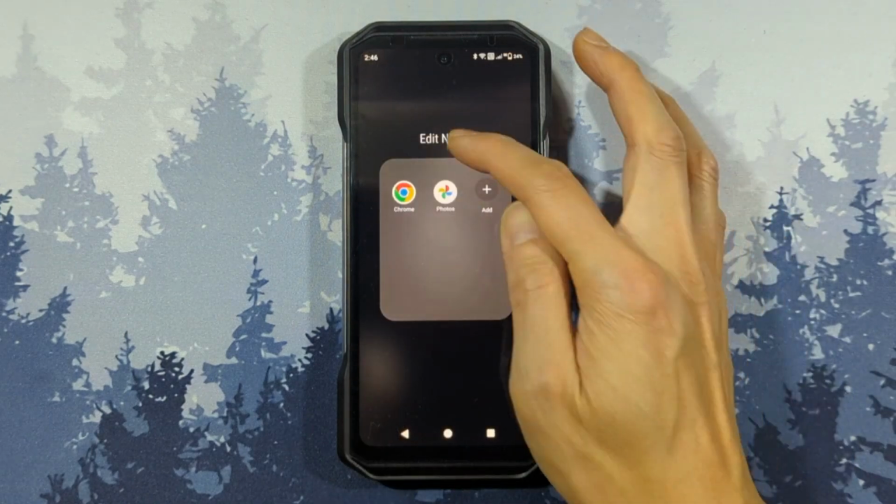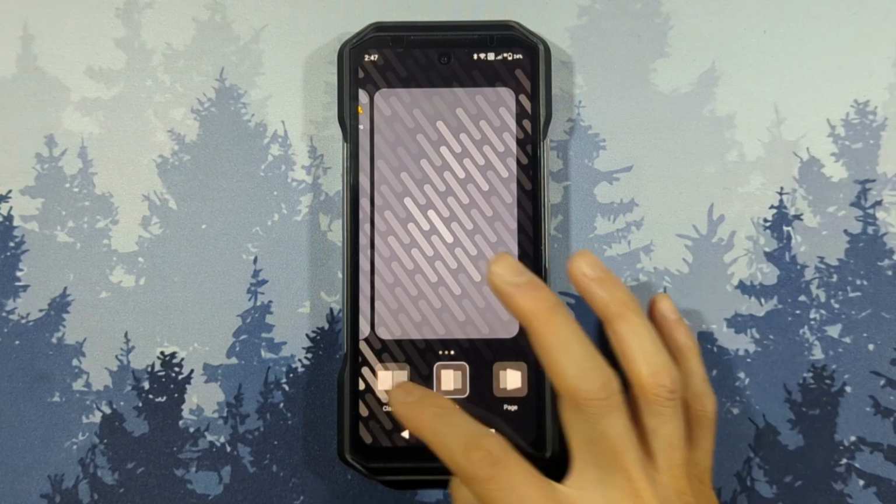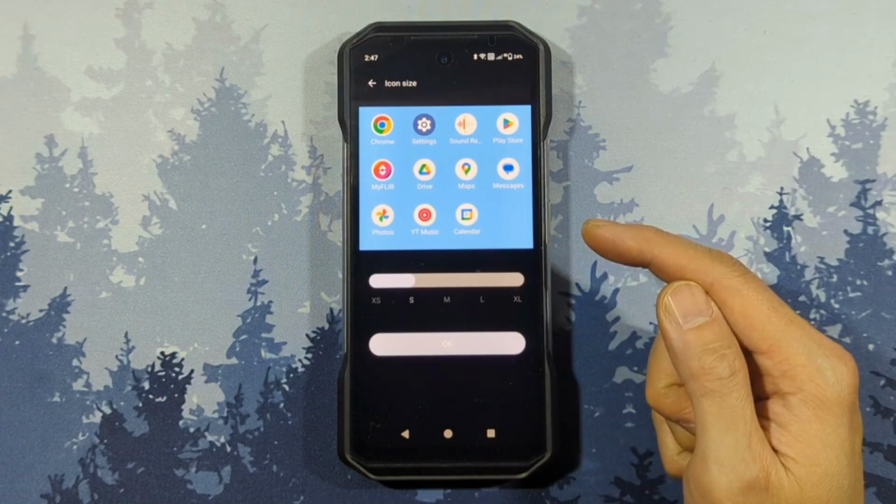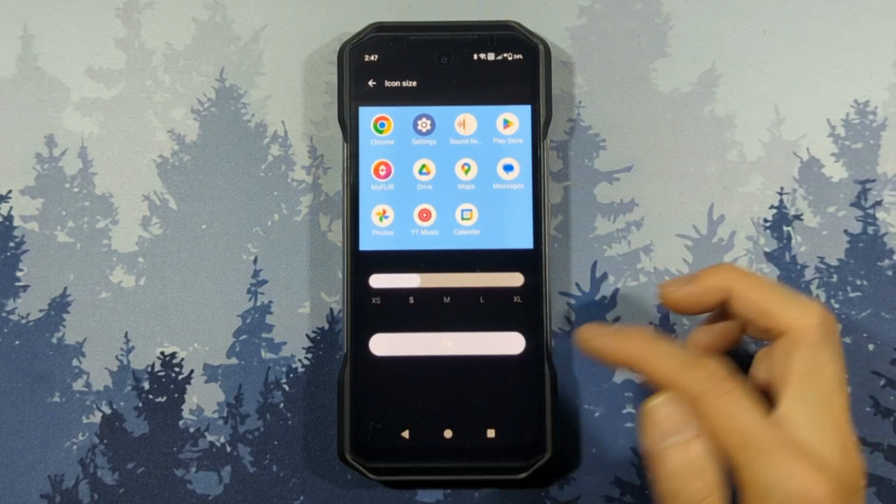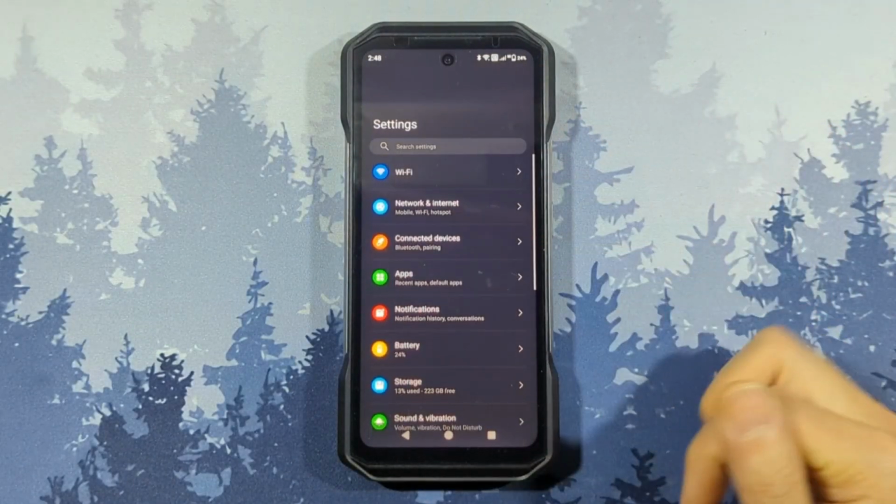Folders are supported. The only other customization is the animation of the page swipes and icon sizing. I will likely install my go-to launcher, which is the Microsoft launcher. Next, let's go through some of the unique features in the settings.